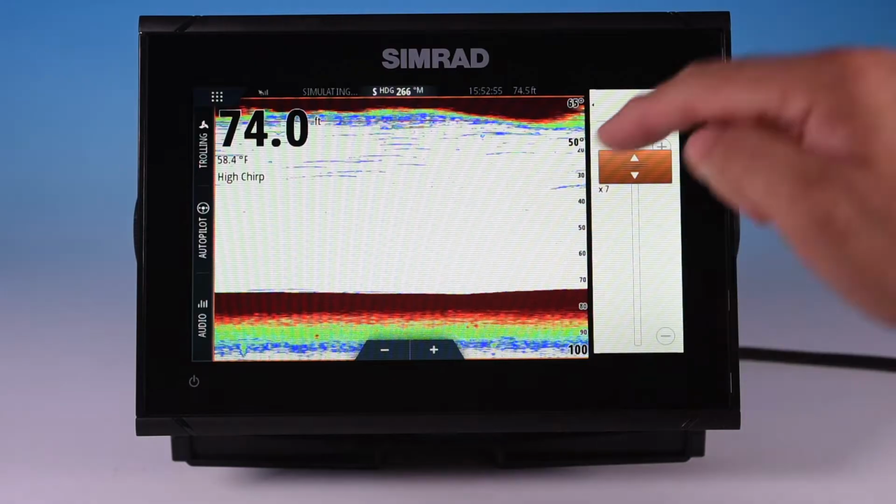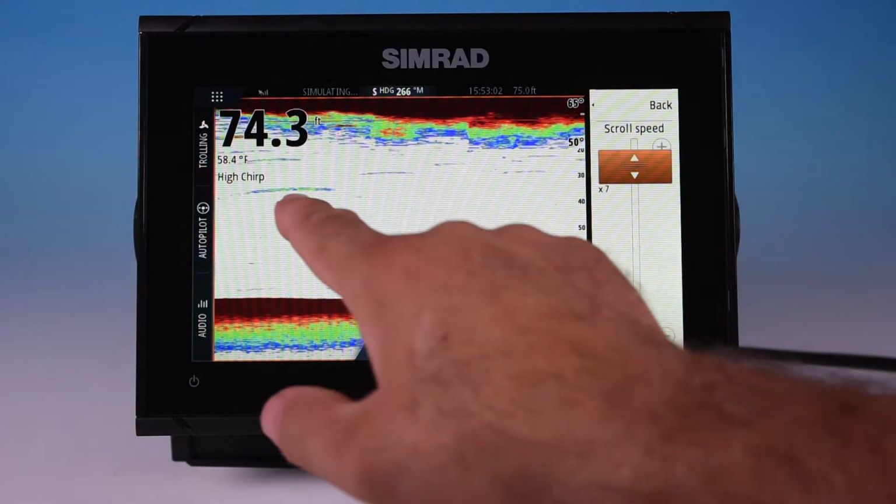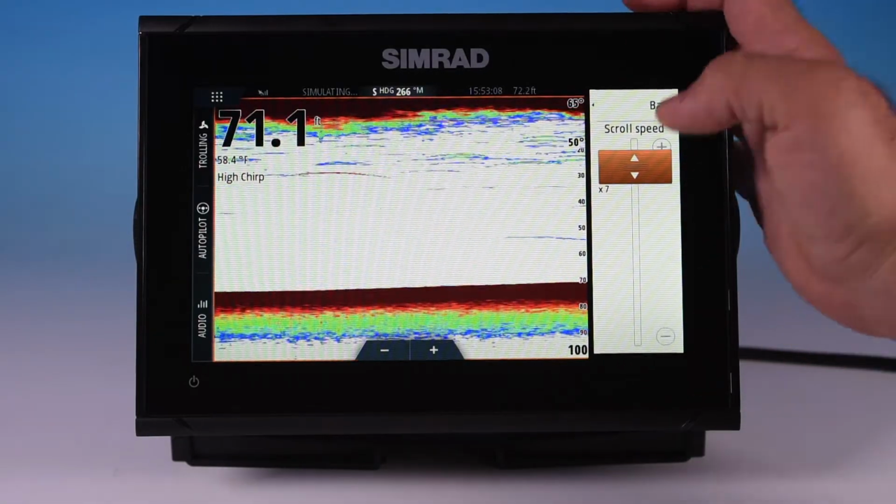If it's not moving very quickly, you're going to see a line there. If it's something that moves through the beam very quickly, it'll just be a small speck. So these lines are fish or something that's staying within that beam within that amount of time that it's bouncing back and forth multiple times.